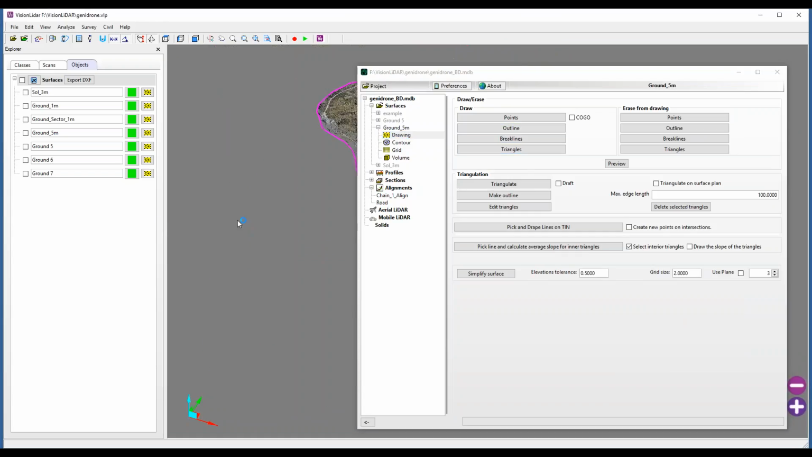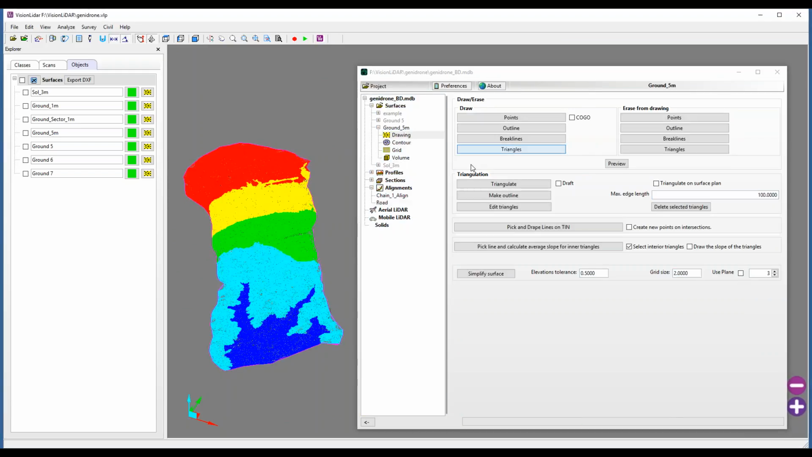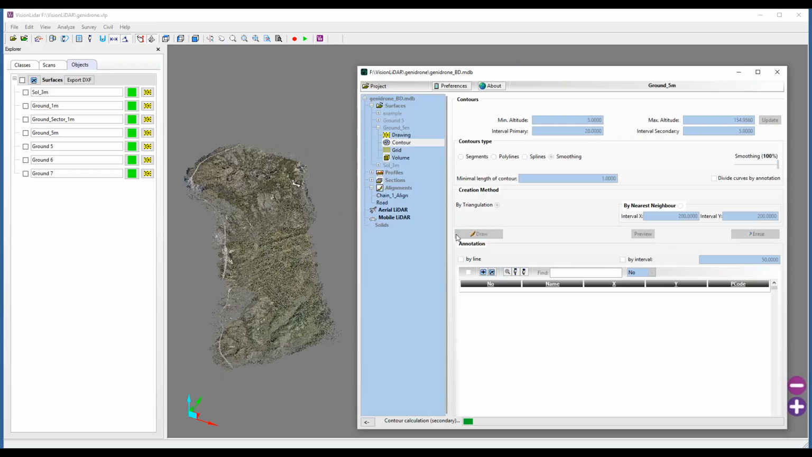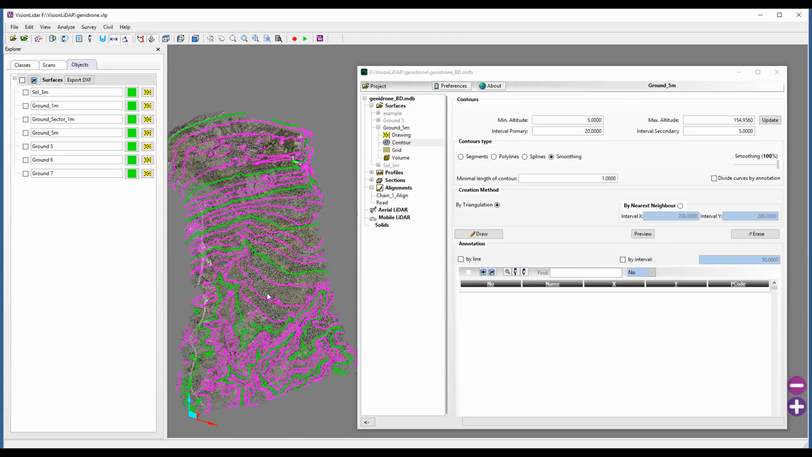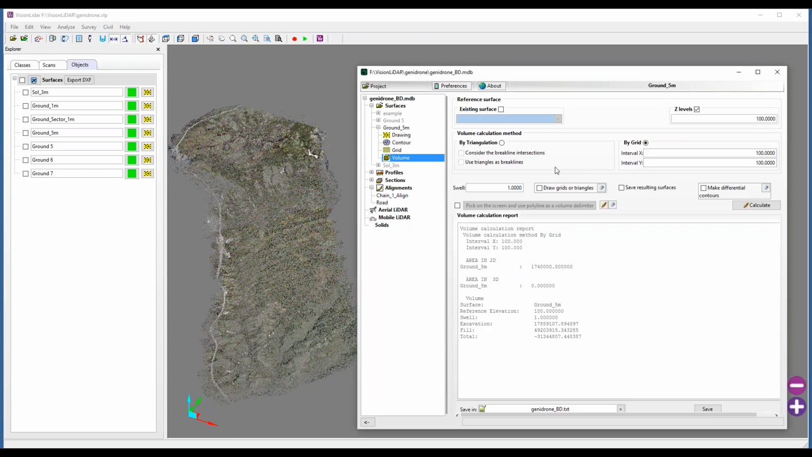So I've created an outline of my surface, and I'm going to triangulate it. So it looks something like this with the color by elevation. I can also create my contour lines really quickly. So something like that. And also the volume calculations that I said before. In this case, the calculation was done in English.